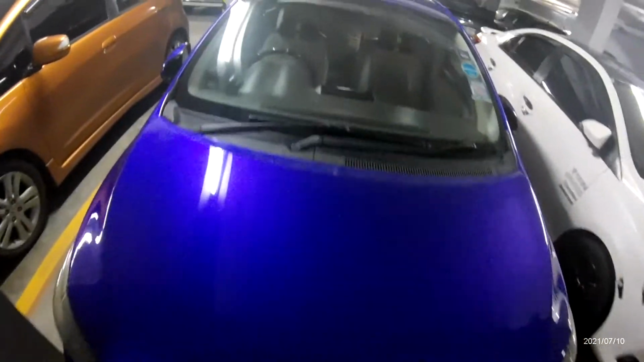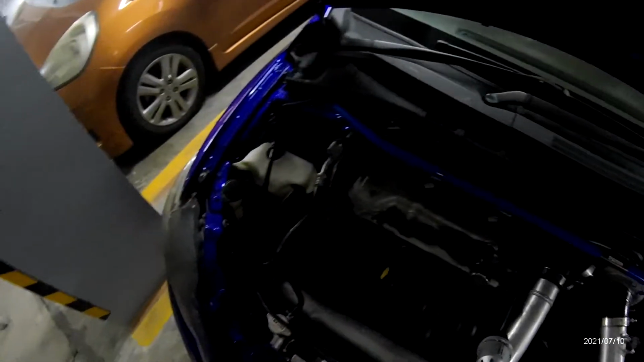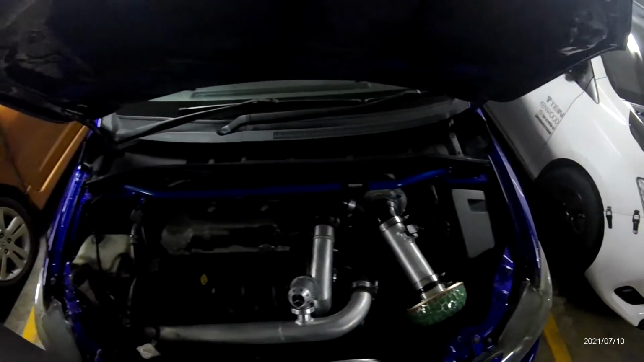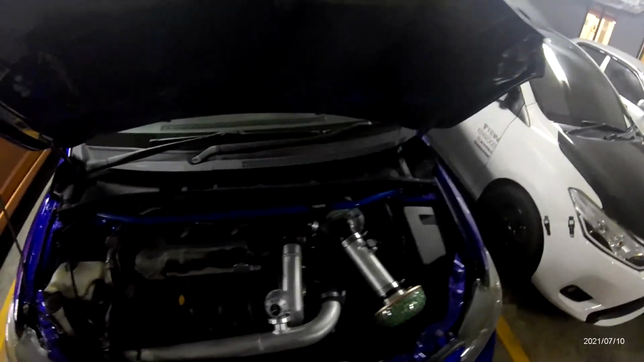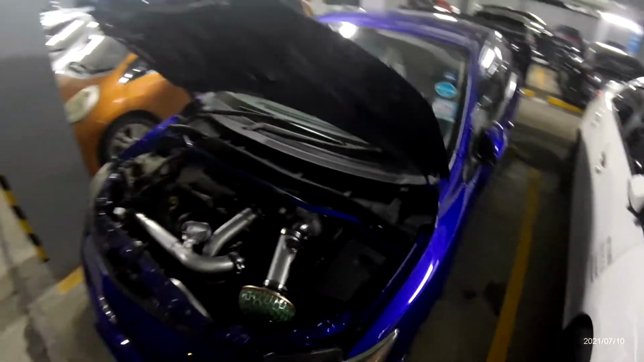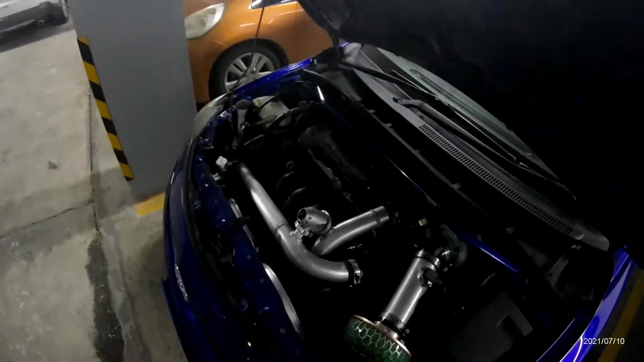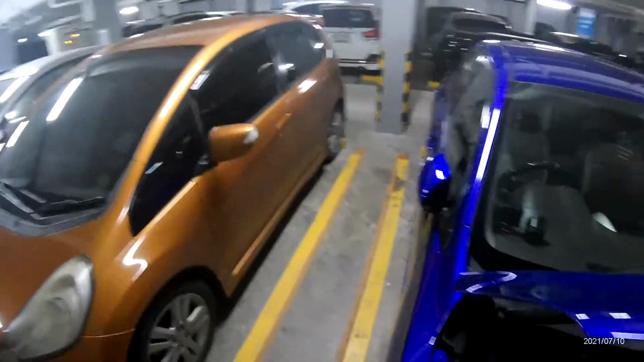Let's take a look at this baby. Oh yeah, that's fucking hot in there. It's fucking hot in there. So much heat. Such a nice engine though. I know it's not the fastest, but it's fast enough and it's nice. I'm just gonna leave it open for the night.